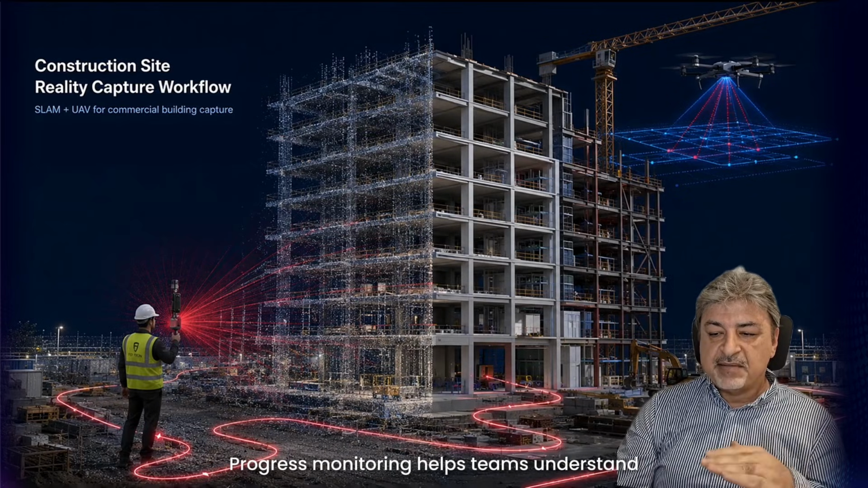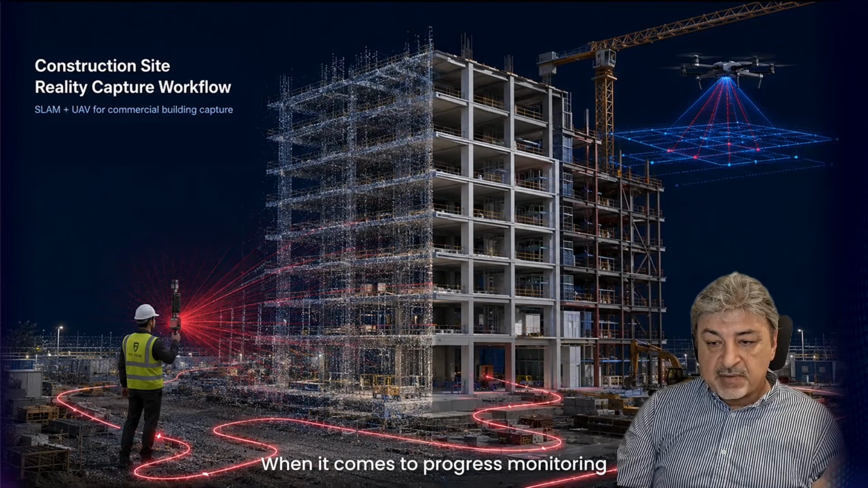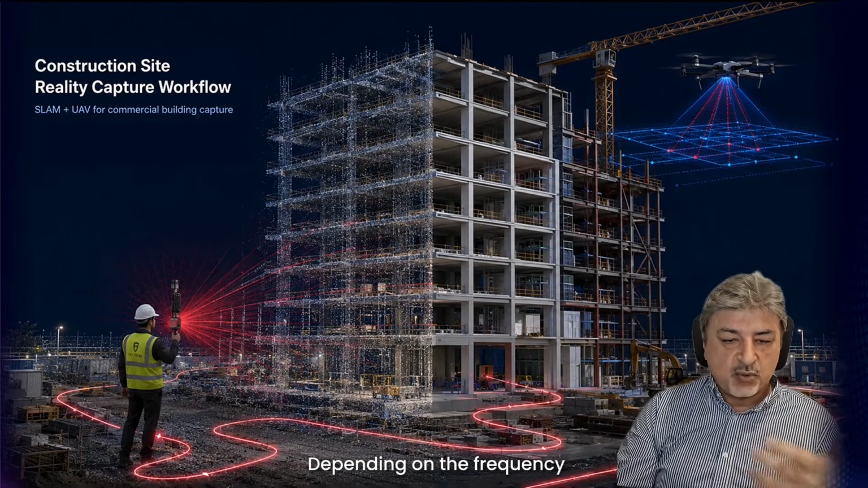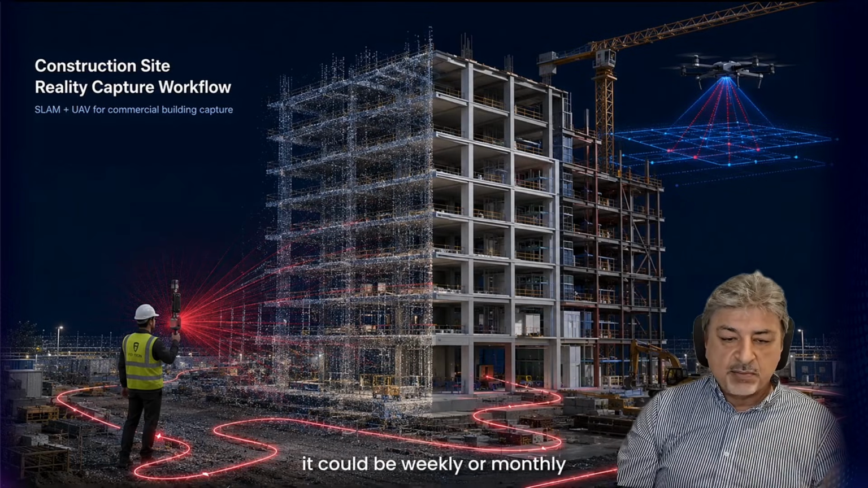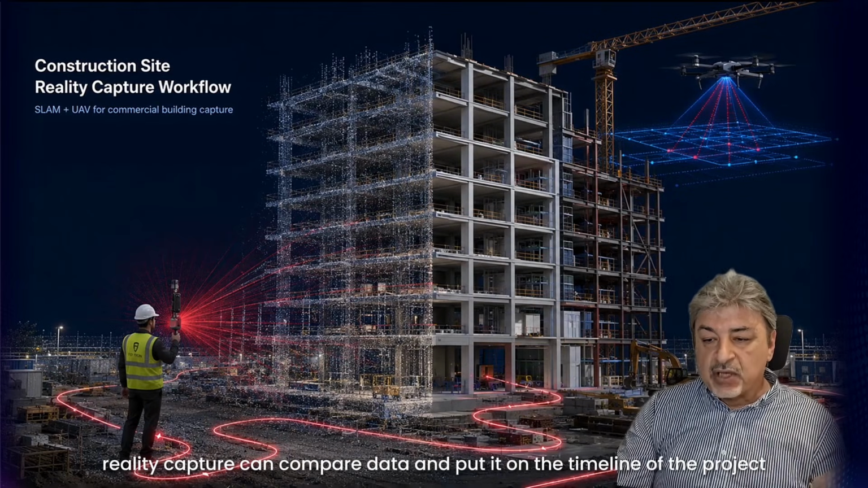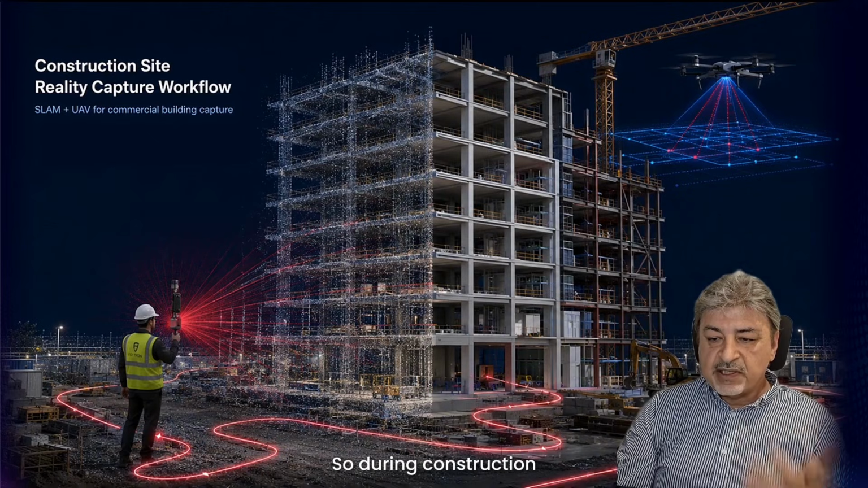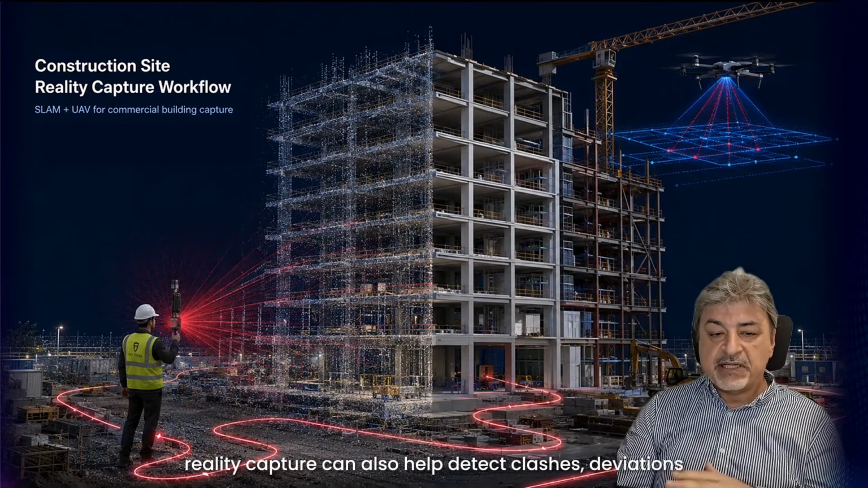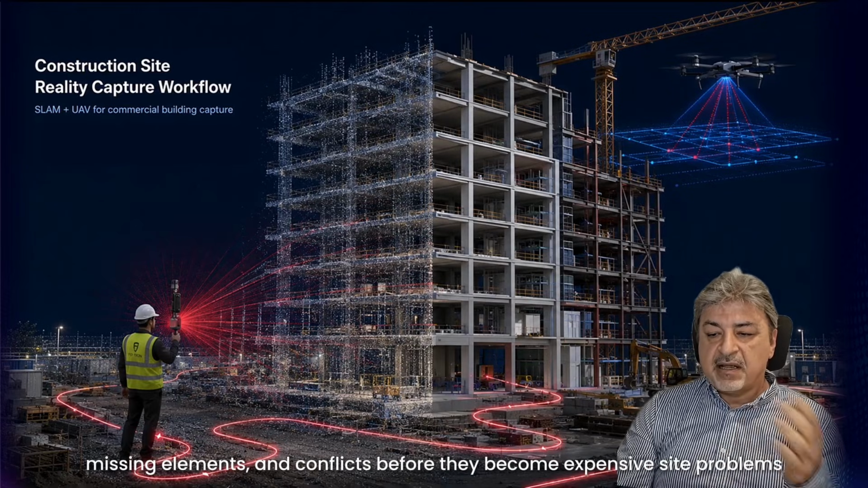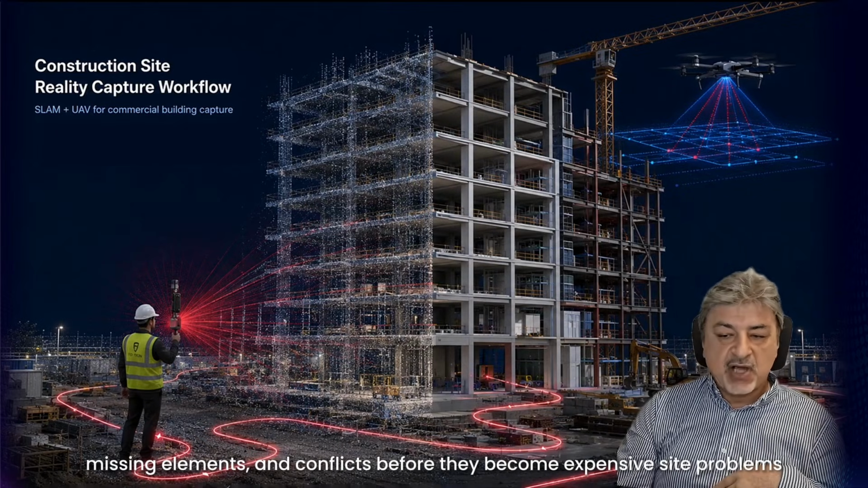Progress monitoring helps teams understand whether the project is on time or on budget. When it comes to progress monitoring, reality capture is playing a crucial role here. Depending on the frequency, could be weekly or monthly, the reality capture is compared and put in the timeline of the project in terms of progress monitoring. During construction, reality capture can also help detect clashes, deviations, missing elements, and conflicts before they become expensive site problems.